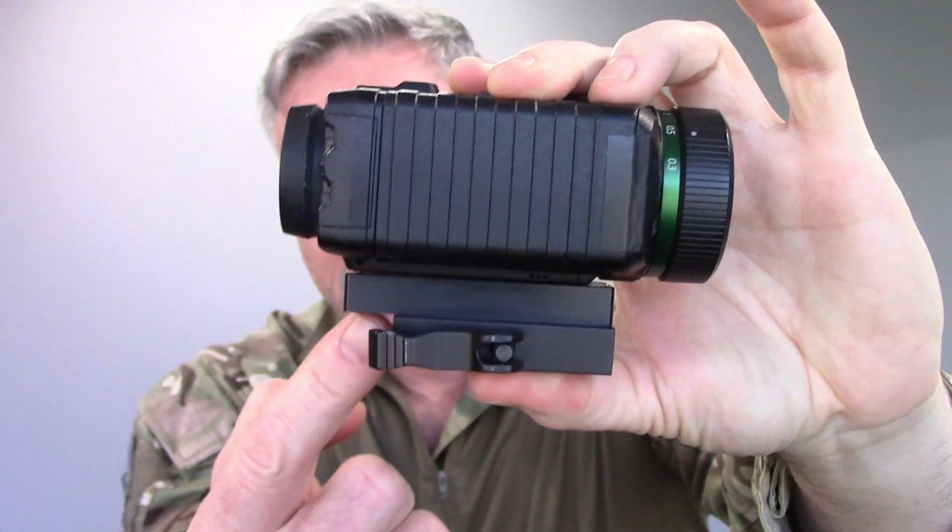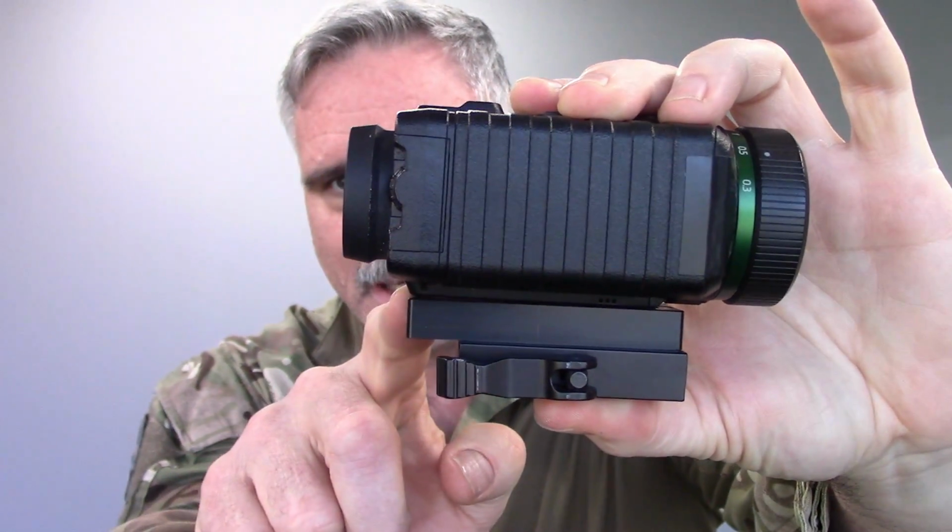When mounting this to the rifle, one of the features I do not like is this. Let me put that up nice and close so you can see the mount comes back here past the bottom of the camera. And you're like, okay, so it covers the base of the camera, what's the big deal? Well, the big deal is this.